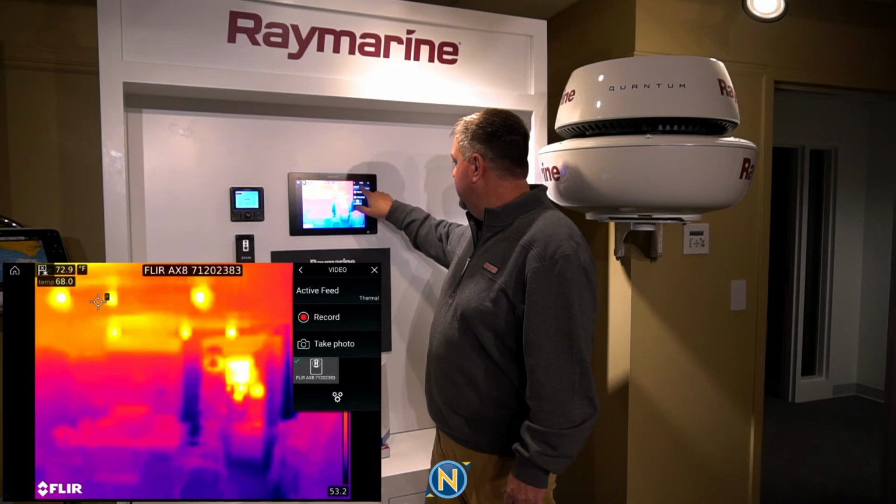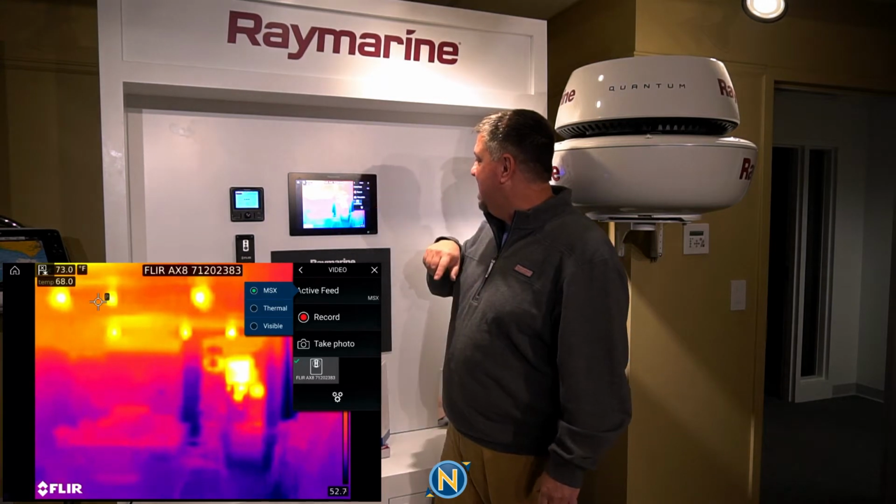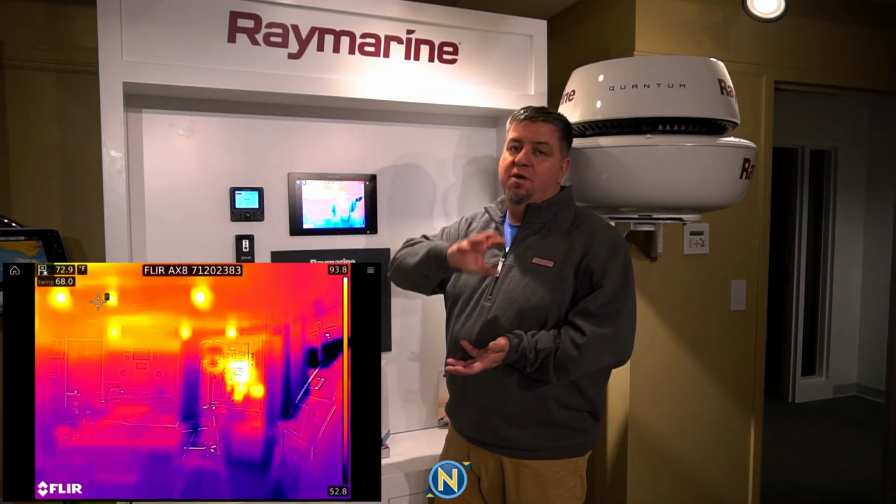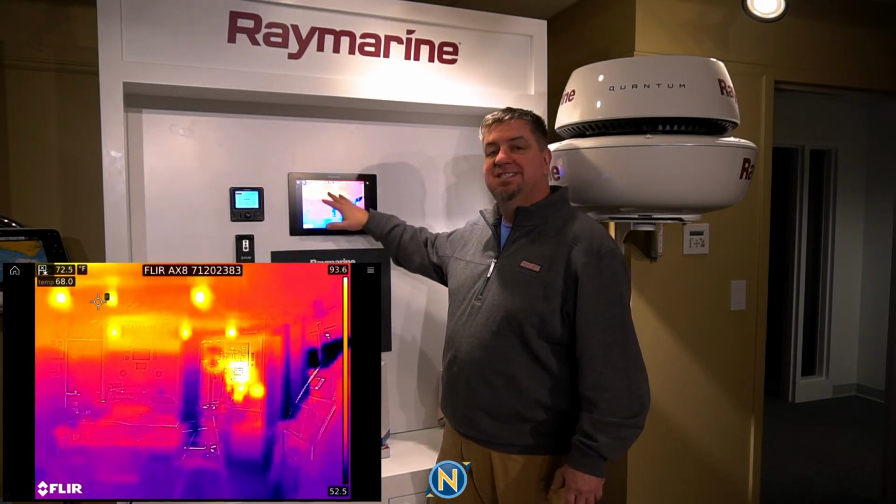Now if I come over here, this is what sets this apart and makes this much more readable. I can come to MSX feed. When I do that, we're taking our thermal image and overlaying it with our regular image. Now all of a sudden I can start to see my lines, I can start to read things, I can start to see things.